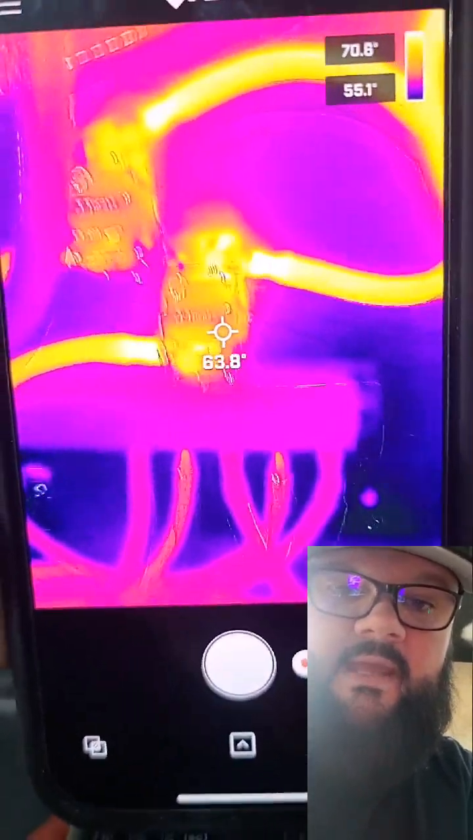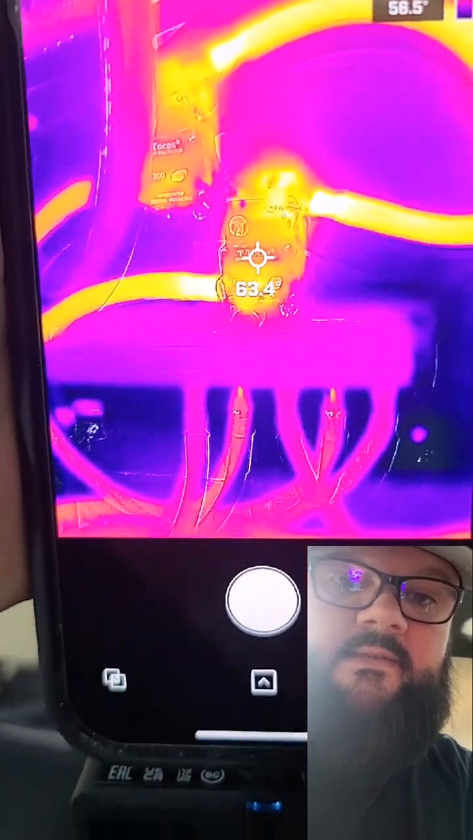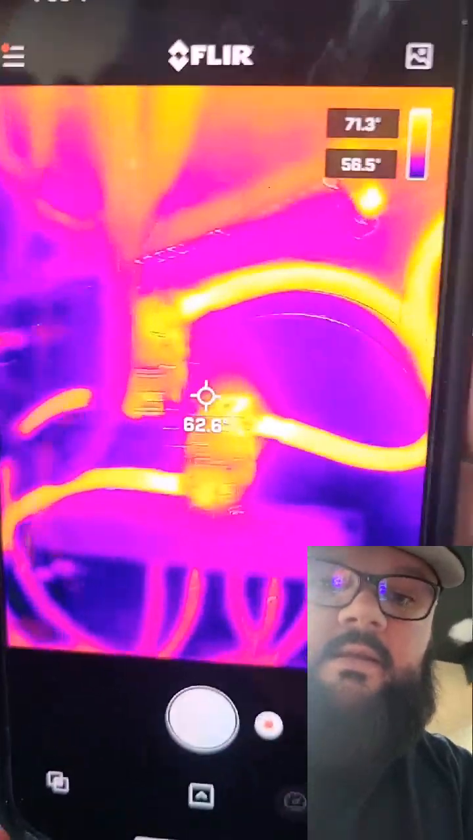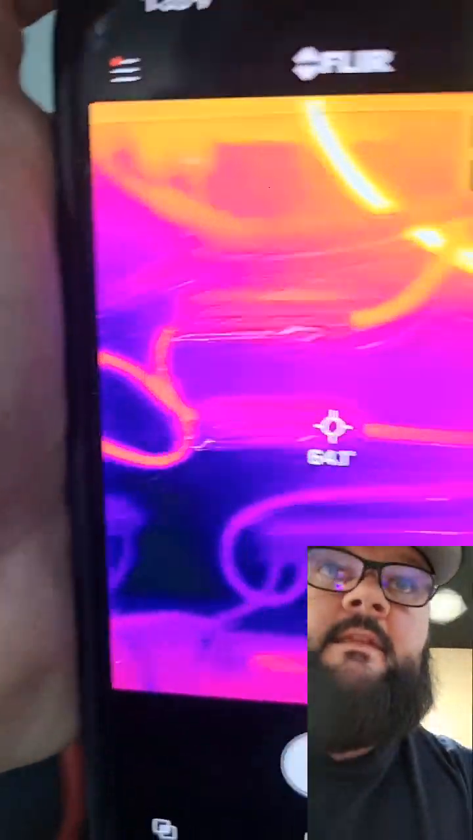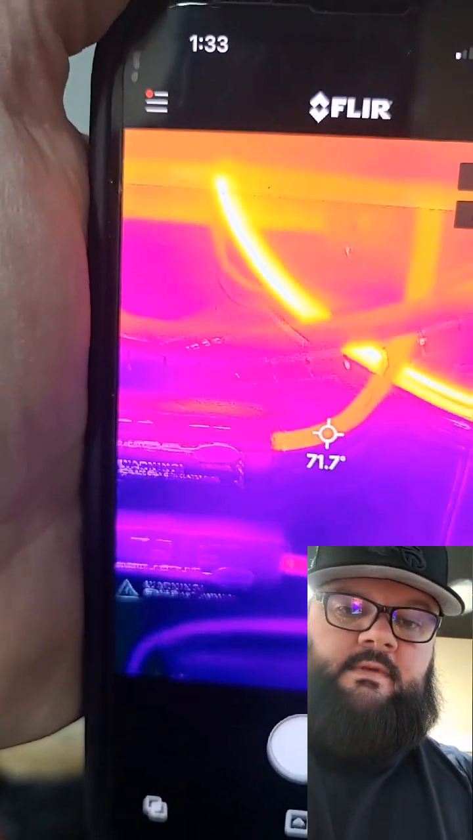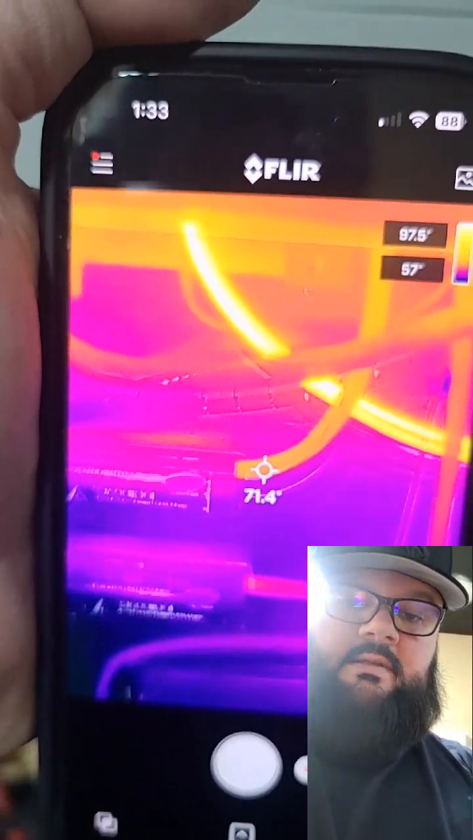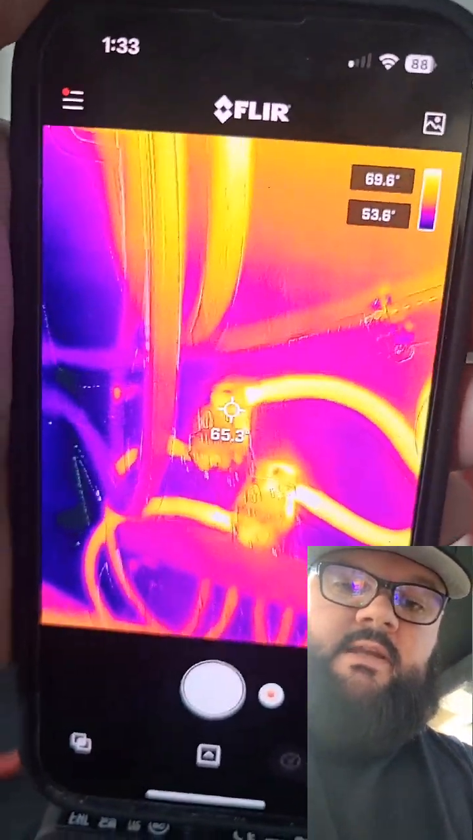You can see my battery feeds. They're around 68 degrees coming off of the distribution box. You can see that. Sorry for the jitteriness here, but it's about 70 degrees, those wires.